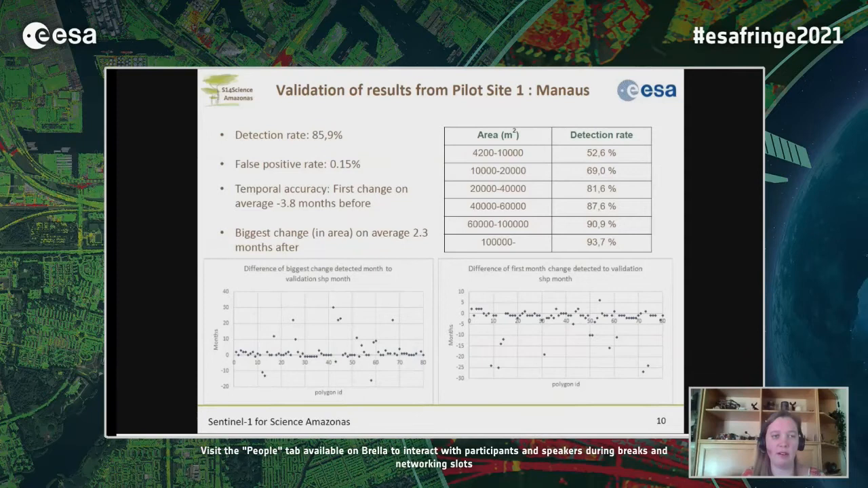So with our thresholding and decision tree approach, we get up to a detection rate of the events of 86% with a very low false positive rate. We have a temporal accuracy in a way that the very first pixels that we detect are about 4 months before the event that is marked in the polygon. And the biggest change within the polygon is captured about 2 months later than in the validation polygons.